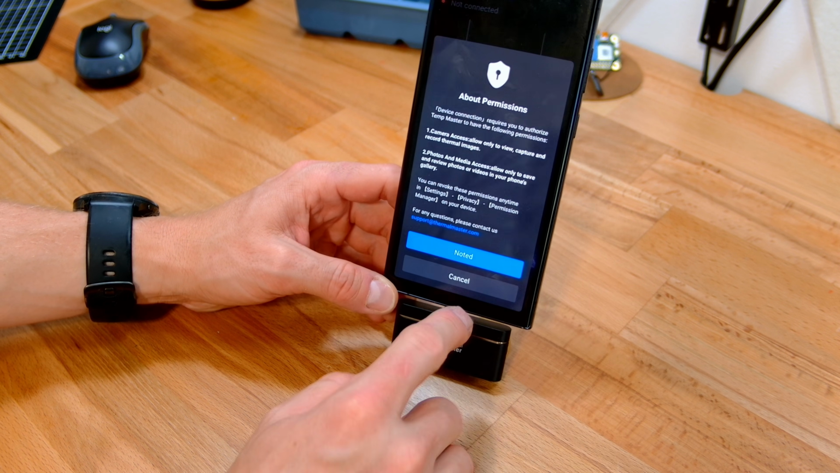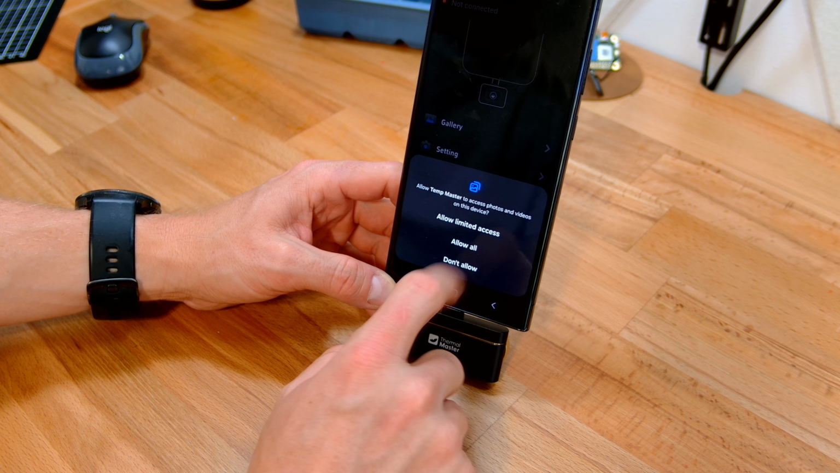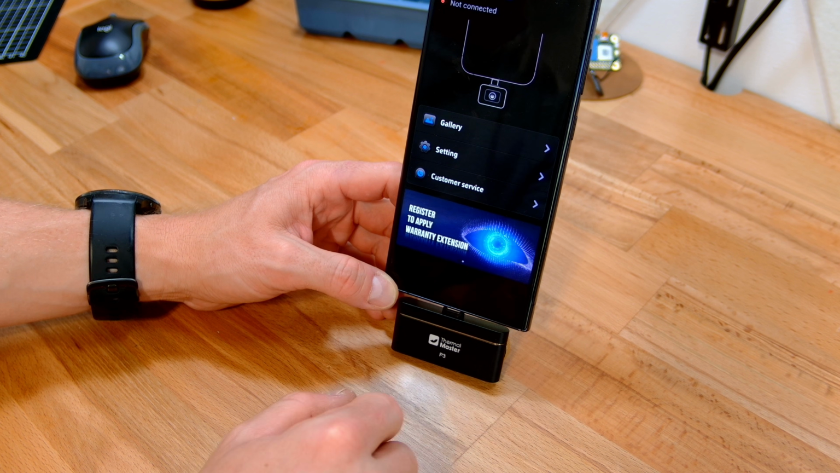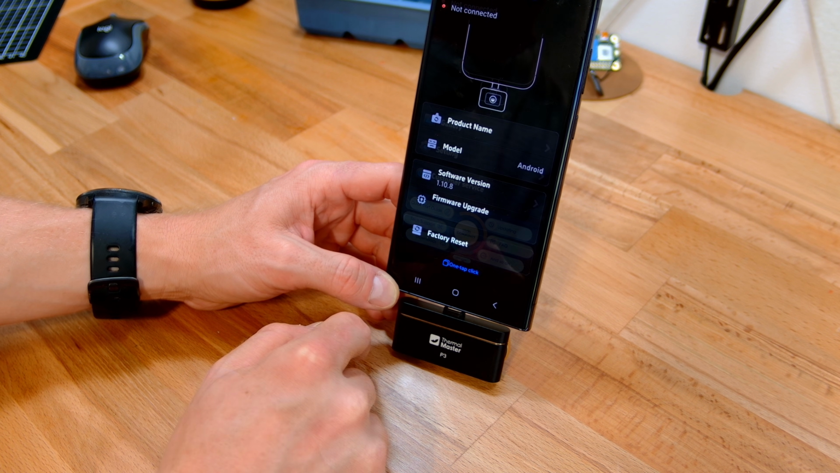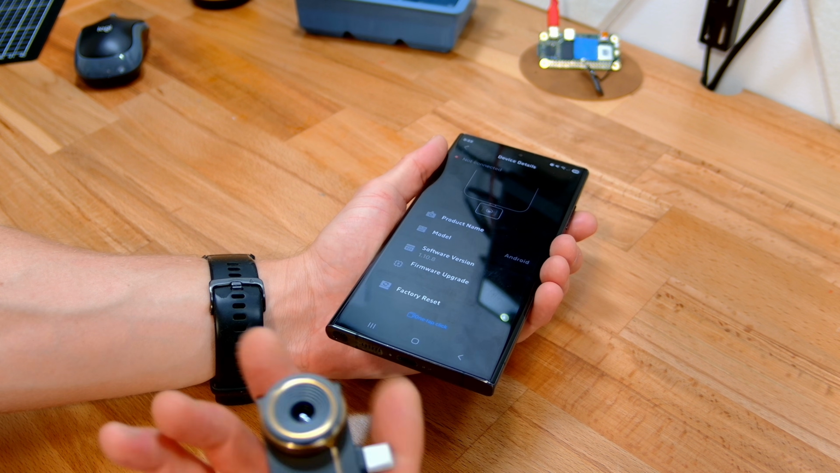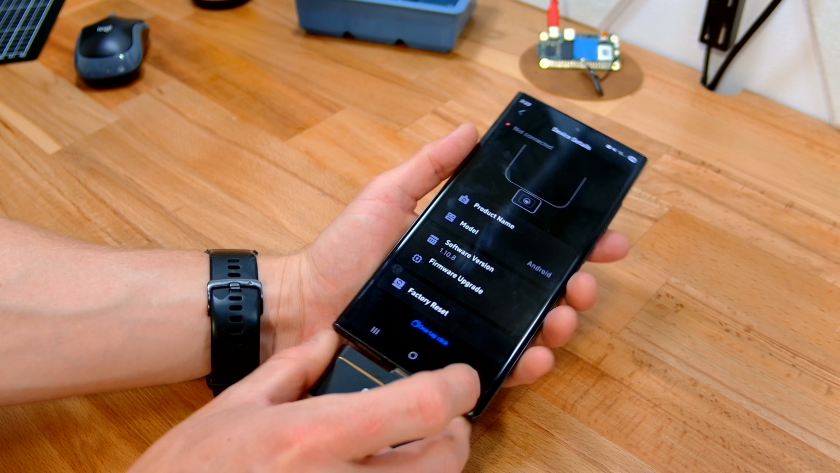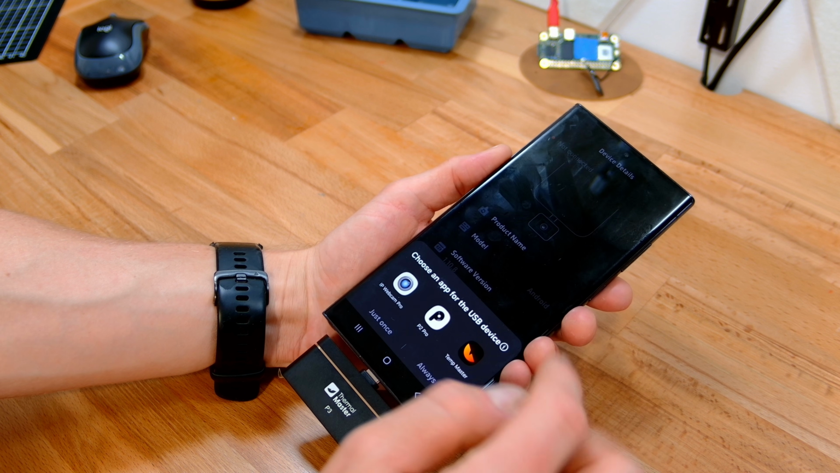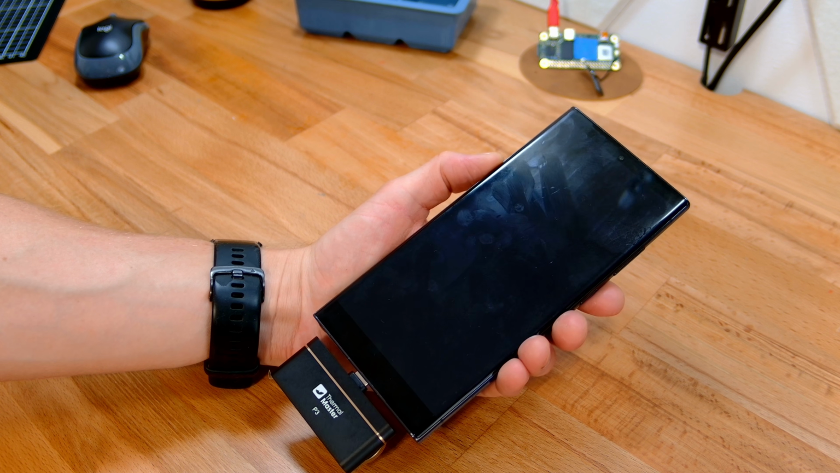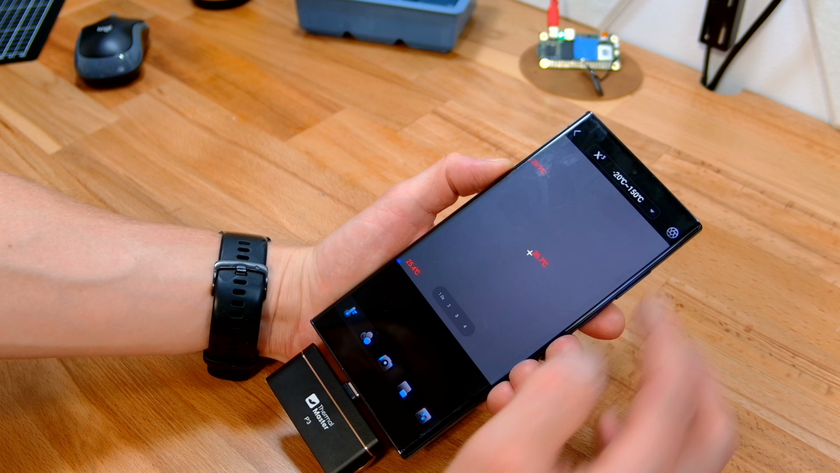There we go. All right, so permissions noted. Yes, yes, don't care. So it says not connected. It is definitely connected. Okay, let me just unplug this and plug this back in. Does it need to be turned on? No, that's not a power button. What if I, okay, so it's definitely picked it up. I'm just going to go Temp Master. Maybe it needs that. Yeah, okay. So if you have that issue, it seemingly doesn't proactively poll to see if the device is there. You have to open it as such.